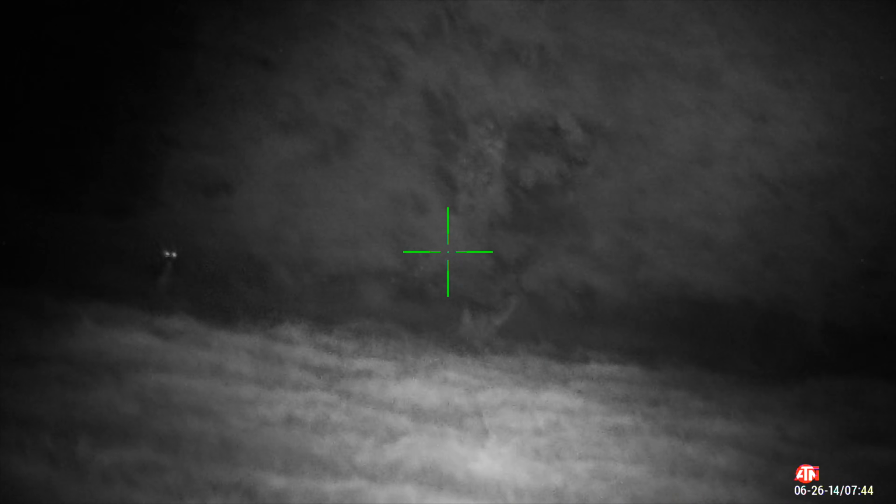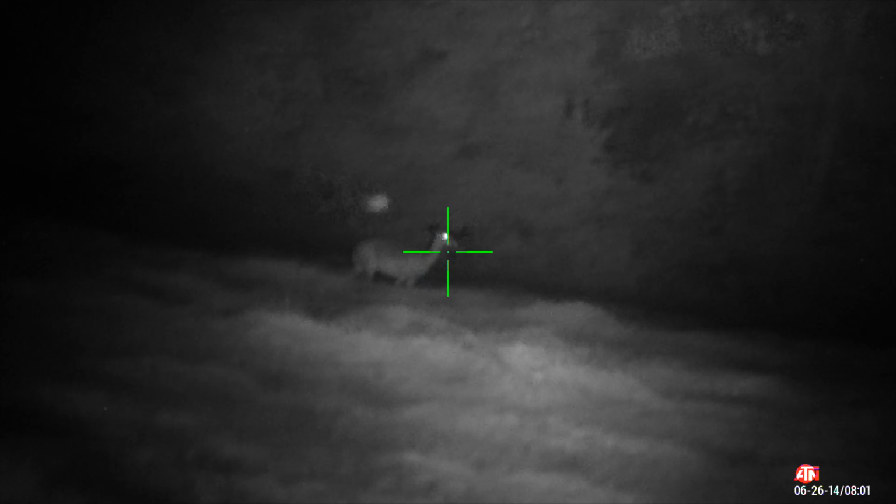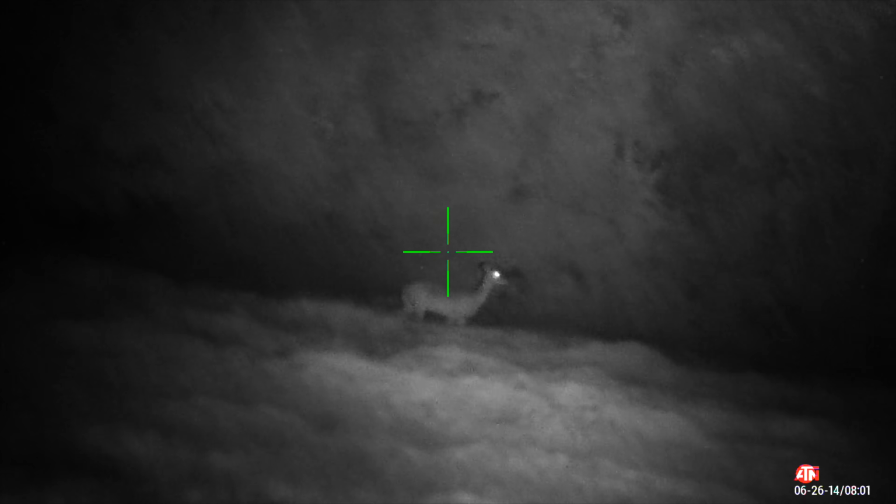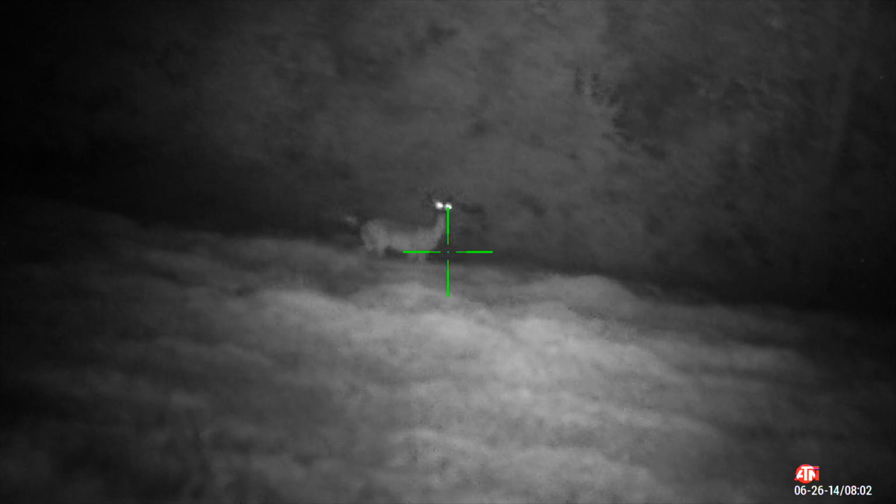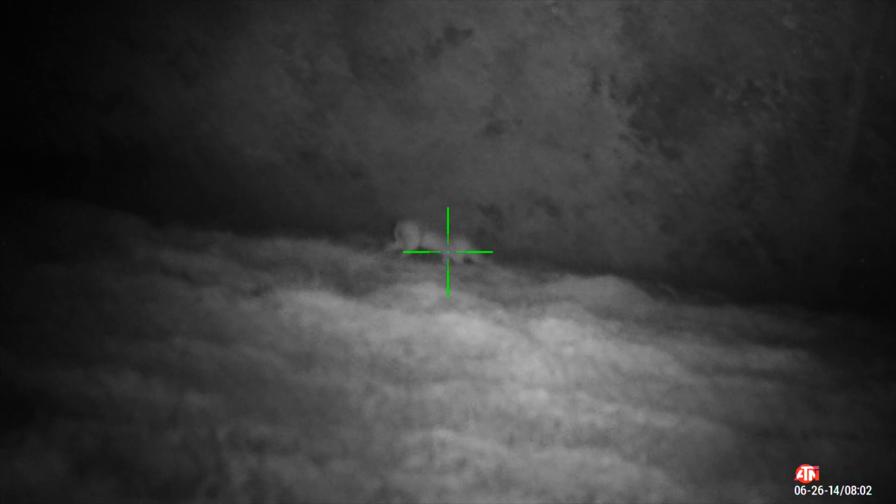So let's get it. As soon as it got dark, we had a couple does come out in the field feeding on the freshly cut corn that they just did. We also had a feeder out in the corner, but the does knew something was up. They saw something over by us and kept on looking over there every once in a while. But all of a sudden, we see them look in one direction and they skirted off real quick. Then this guy showed up.